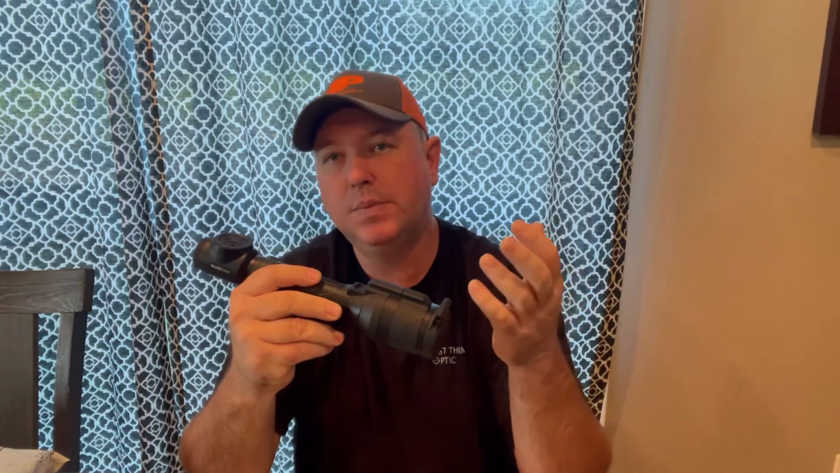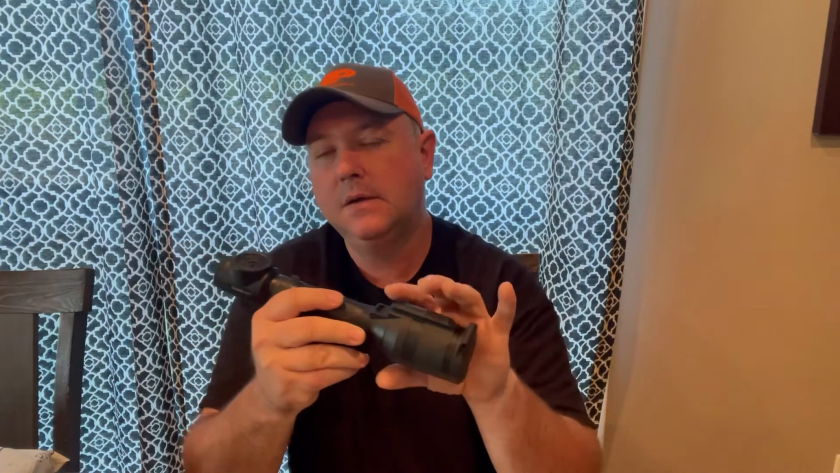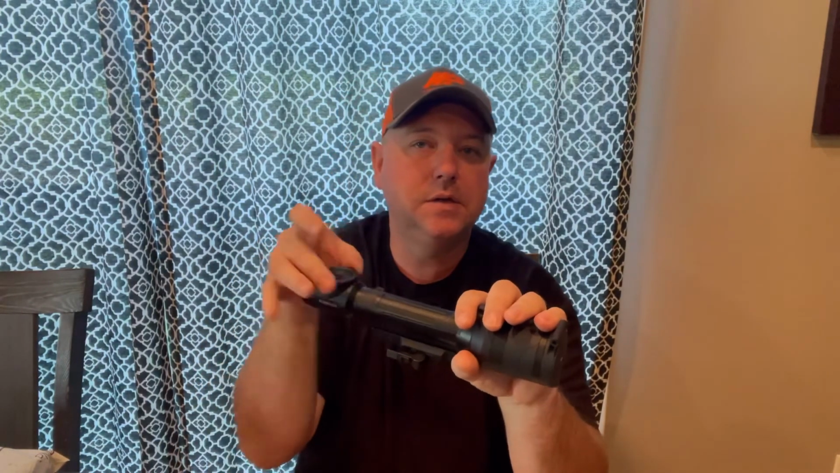It's a bit much, but if I'm trying to shoot a coyote at 200 or 250 yards that won't come in, I don't necessarily have to zoom in. You're going to want a little bit of zoom if you're trying to make those shots with this. But on the fly, you can't just reach up here and zoom.